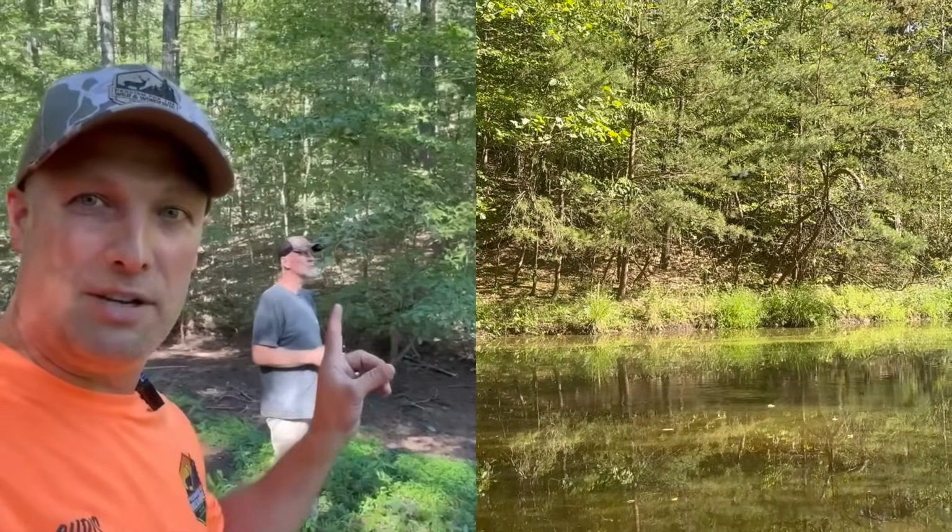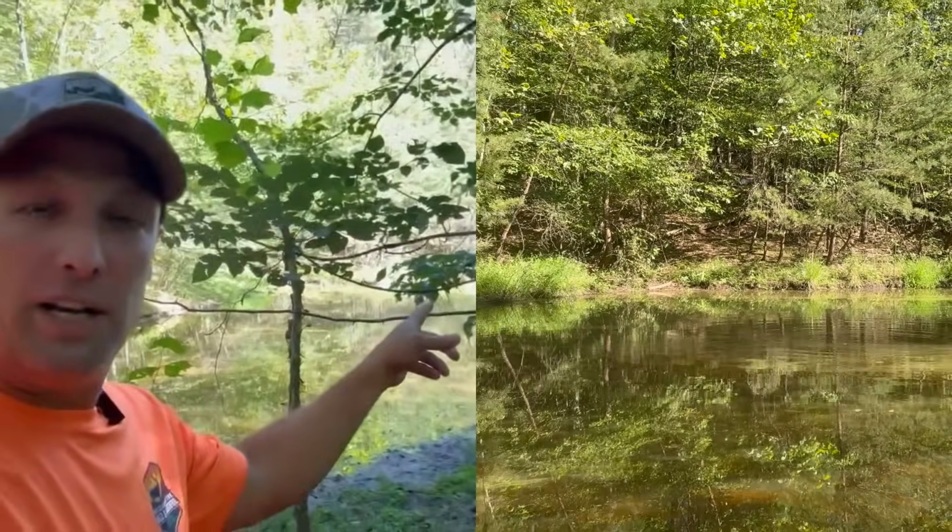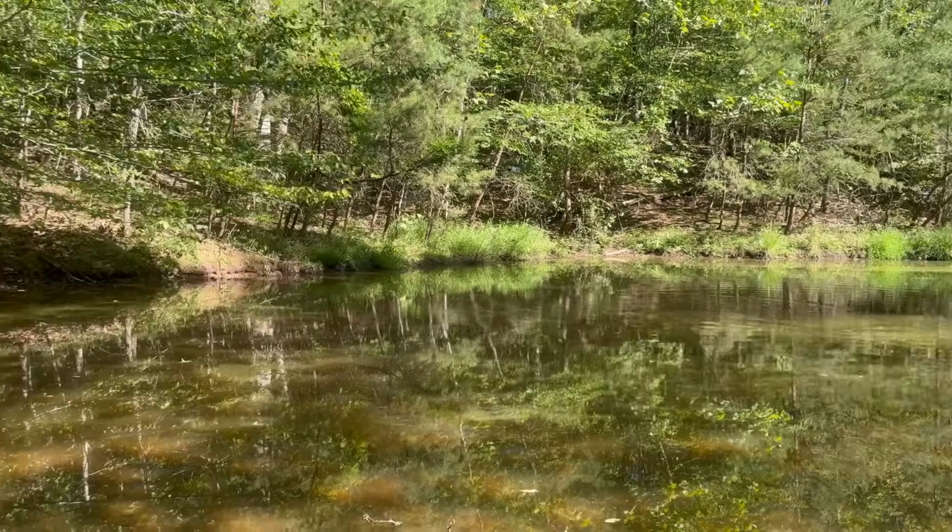So Sean's got his little mini drone up. What he's doing right now, you can see here, is flying it around. He's trying to go ahead and just check out this watering hole here, this pond, see if we got any kind of floaters and stuff, see what kind of activity.